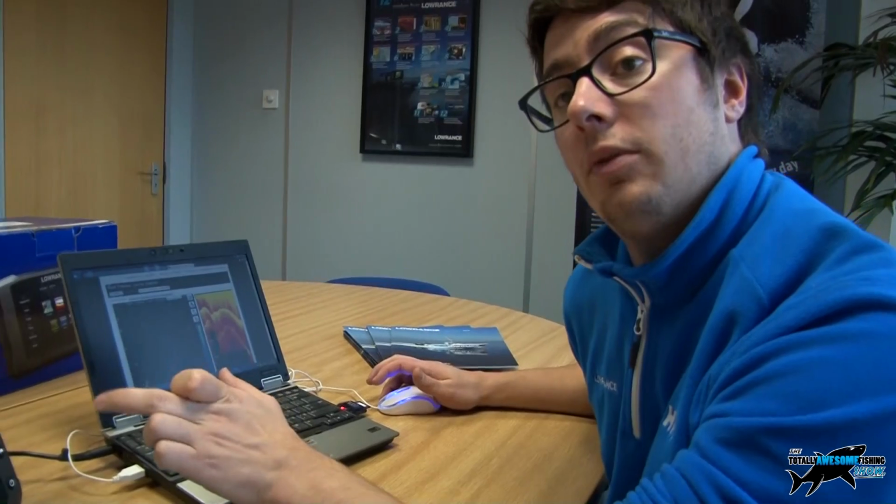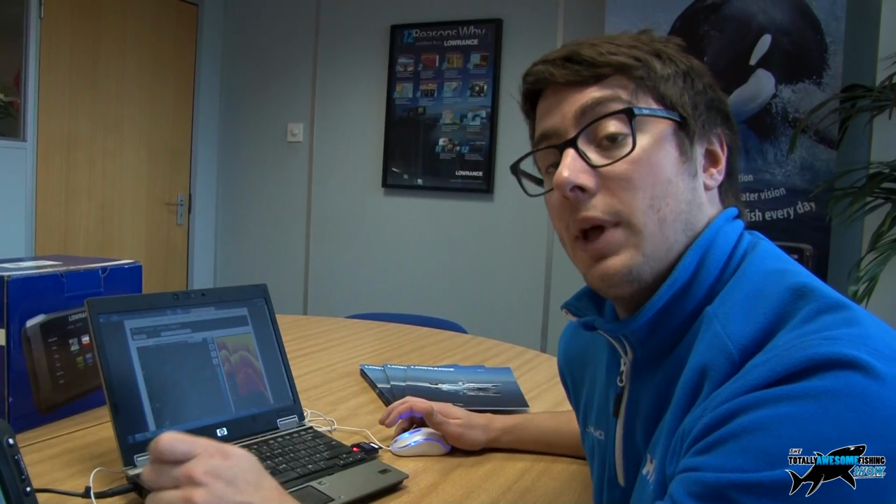So Craig, is there any limit to the number of units, say you've got a really big boat that you can use these with, anything like that? So we allow you to use up to 4 devices, which should be plenty. So you can have 4 devices registered in your account, and then you can download a map and view that on each of those 4 devices.